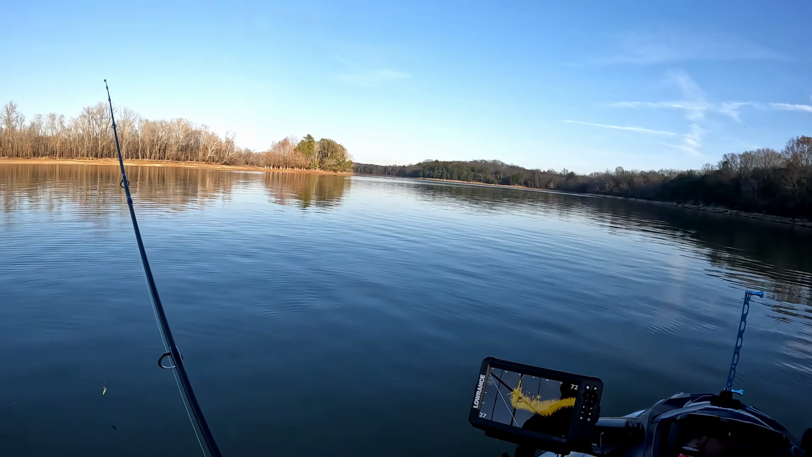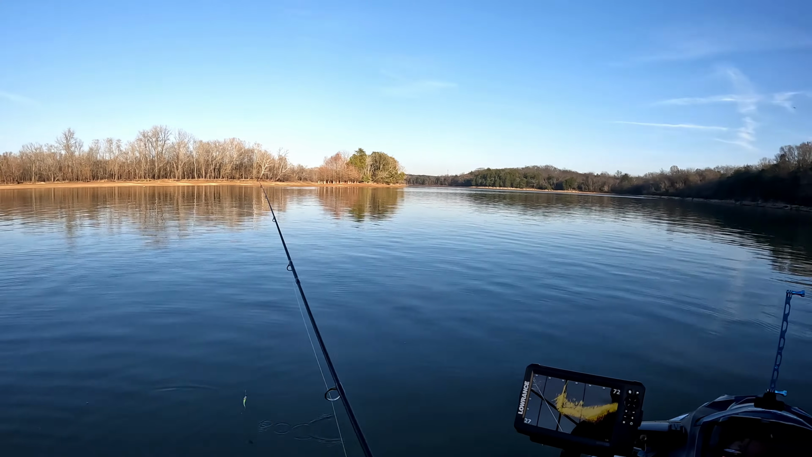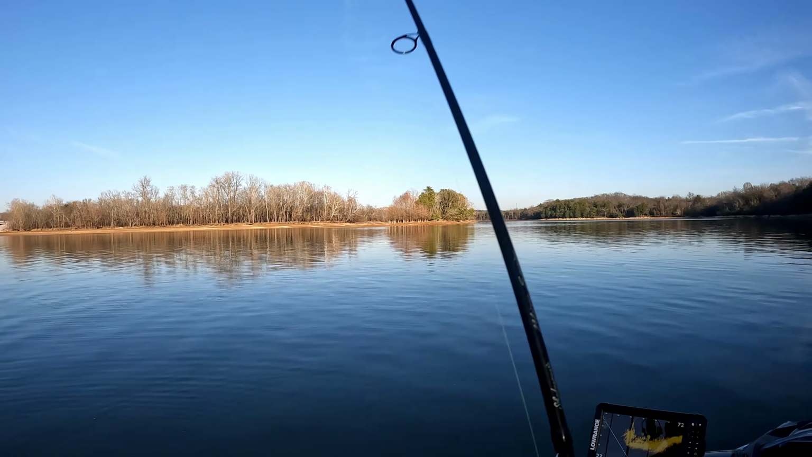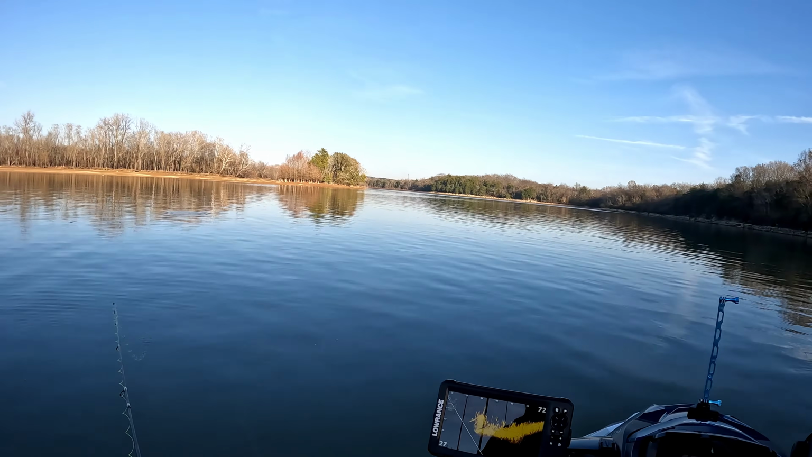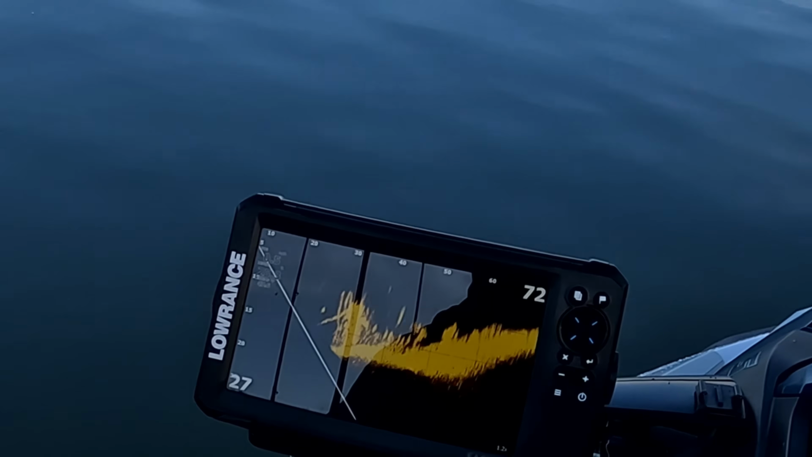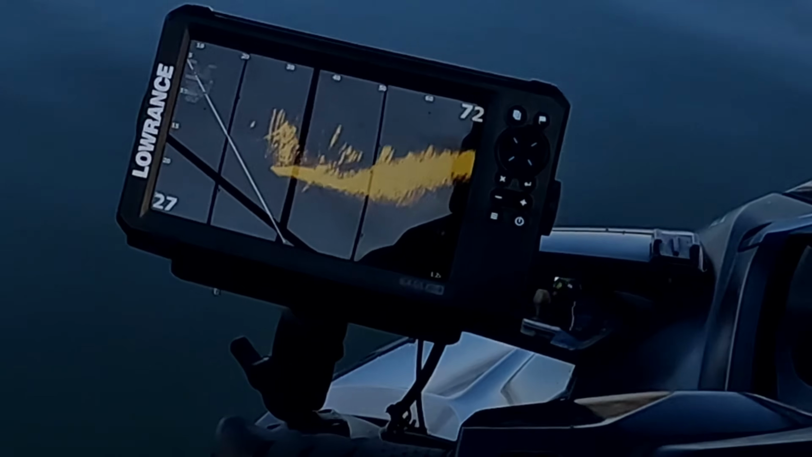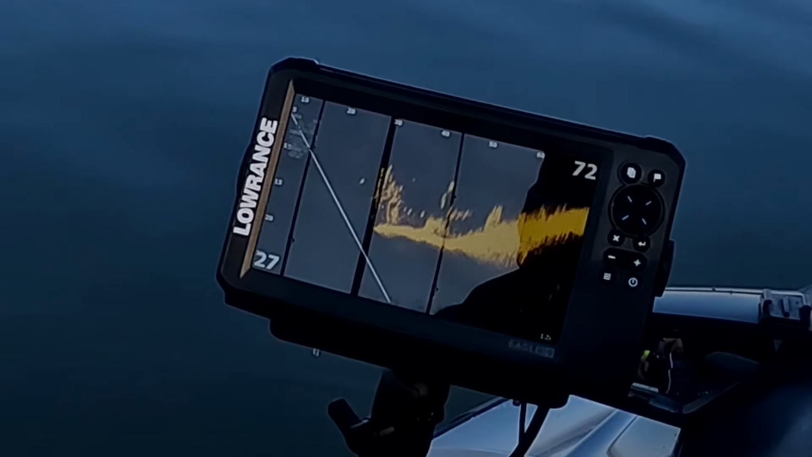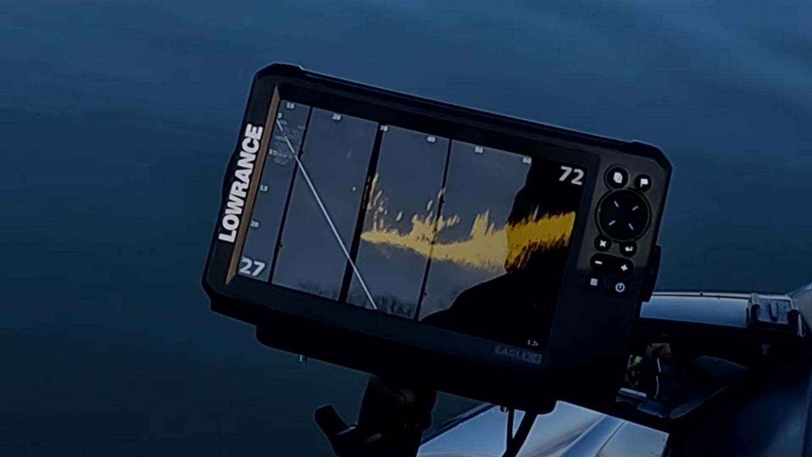There's the tree. Right there. 30 feet out this time. I can barely see my lure. There it goes. It's dropping. Right here. All right, let's go by the tree. And right over the tree.